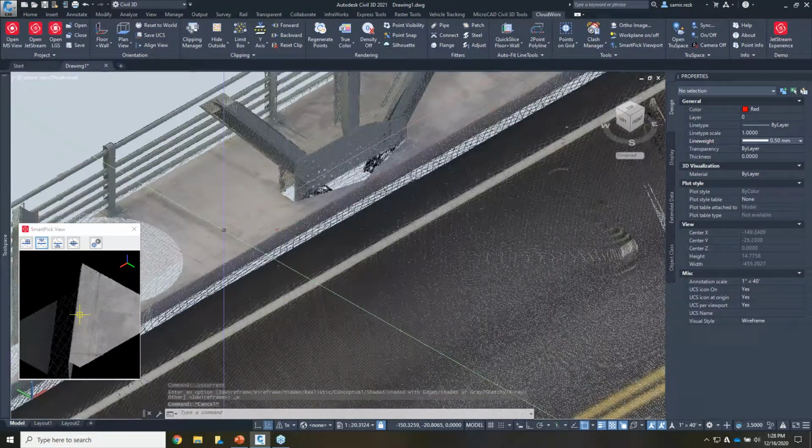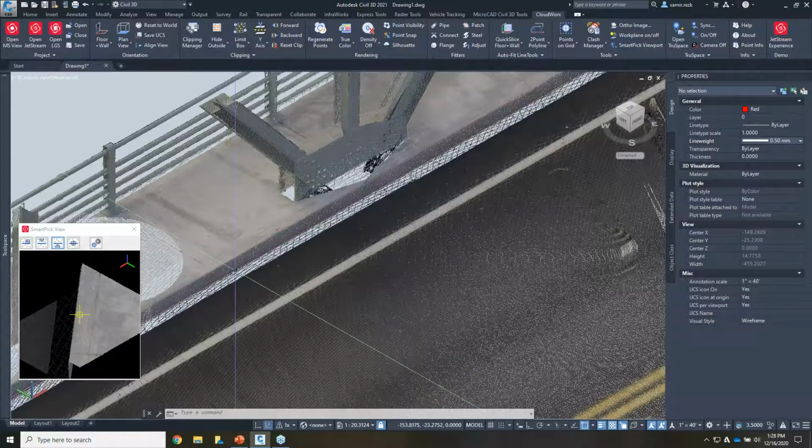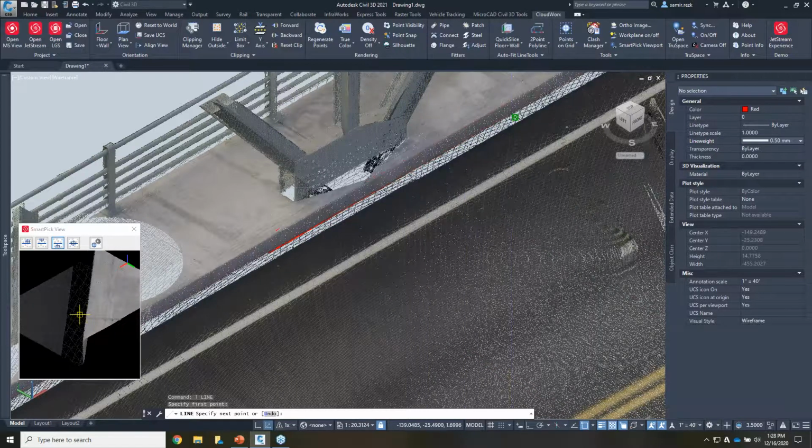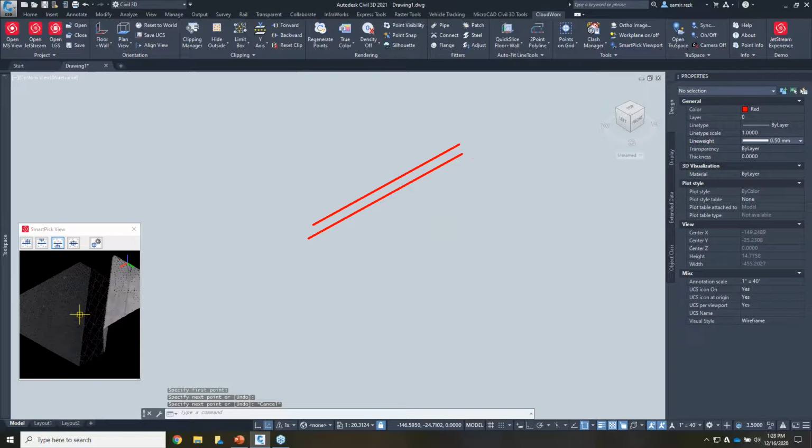I'll do that again for the bottom of the curb, with the lowest points in my Smart Pick view. I start the line command again, and now my crosshair is about the middle of the curb, but it's snapping to the lowest point of that curb. Makes it really easy to figure out where those lines are.